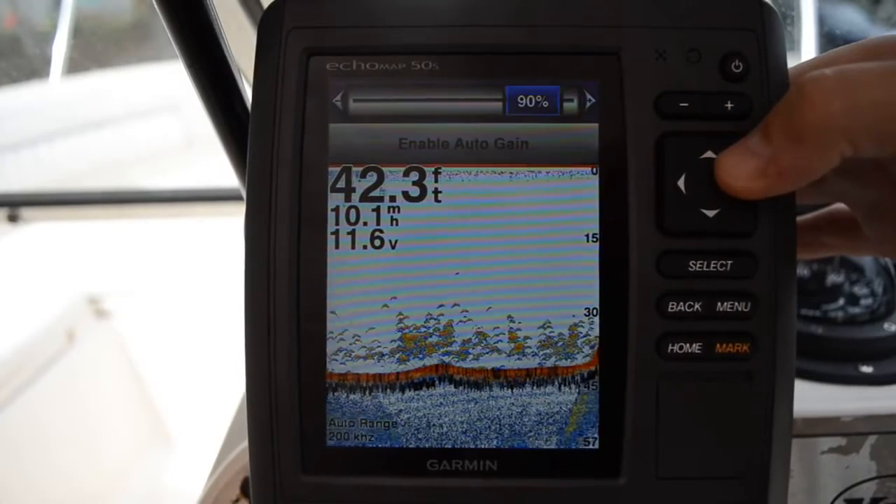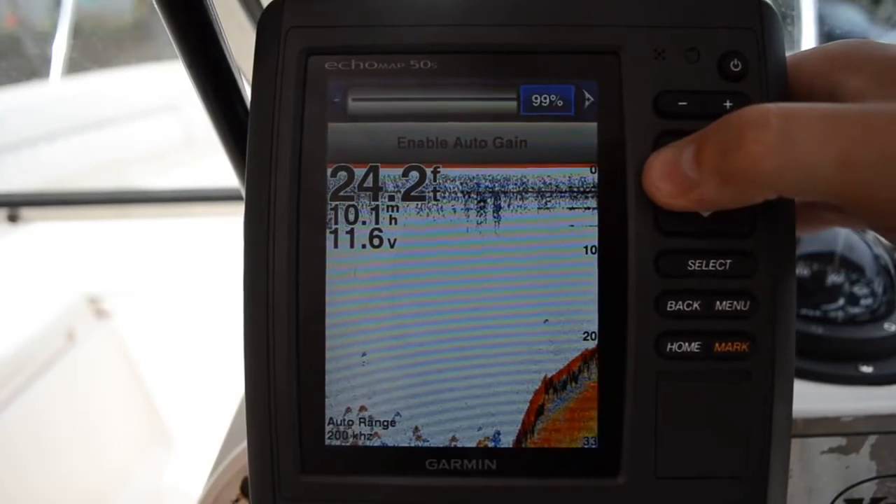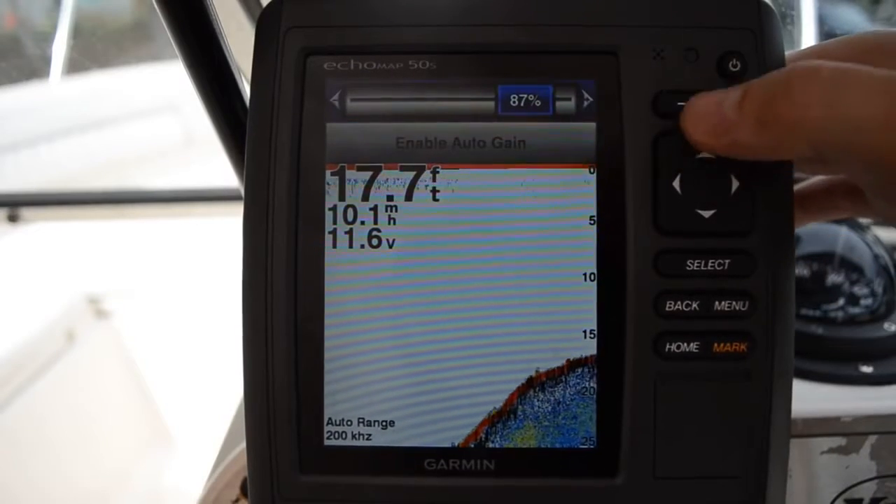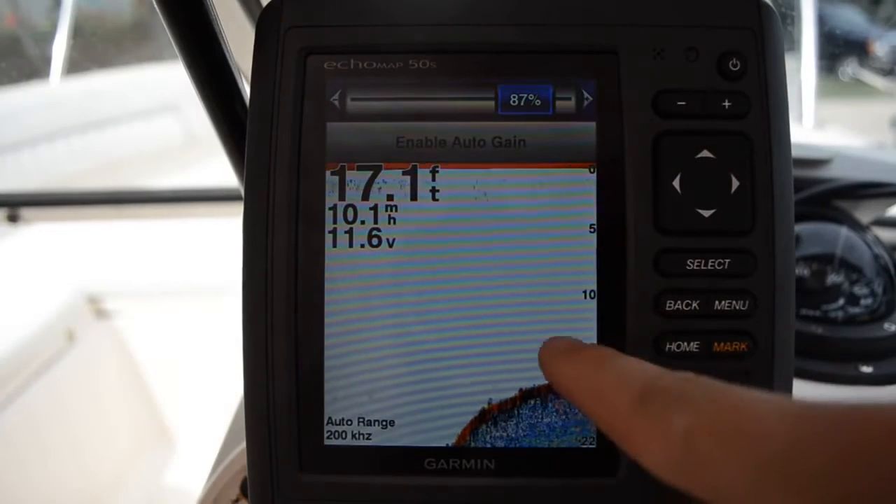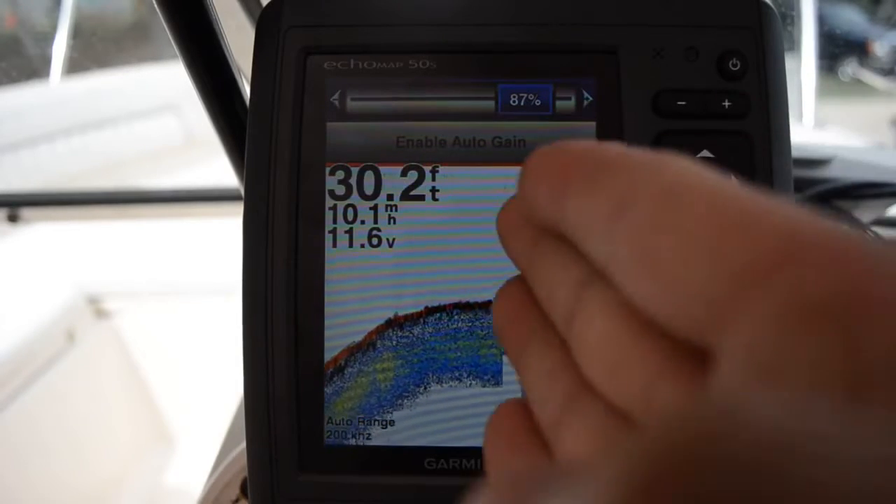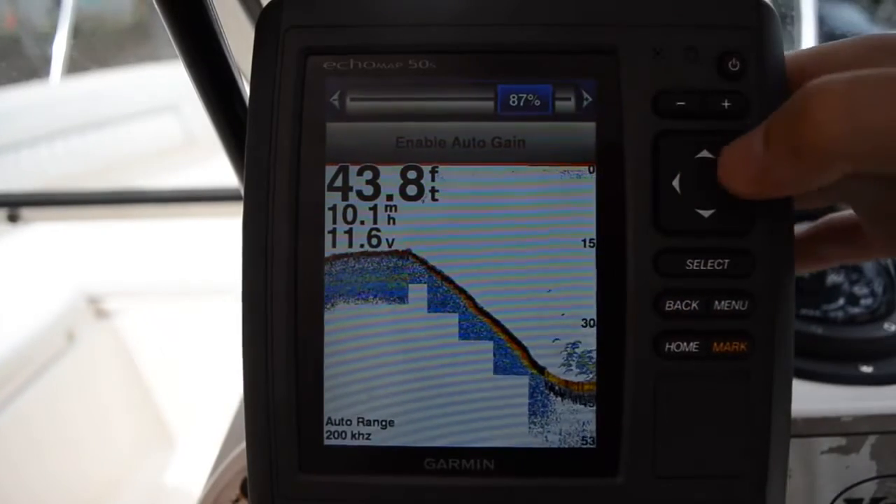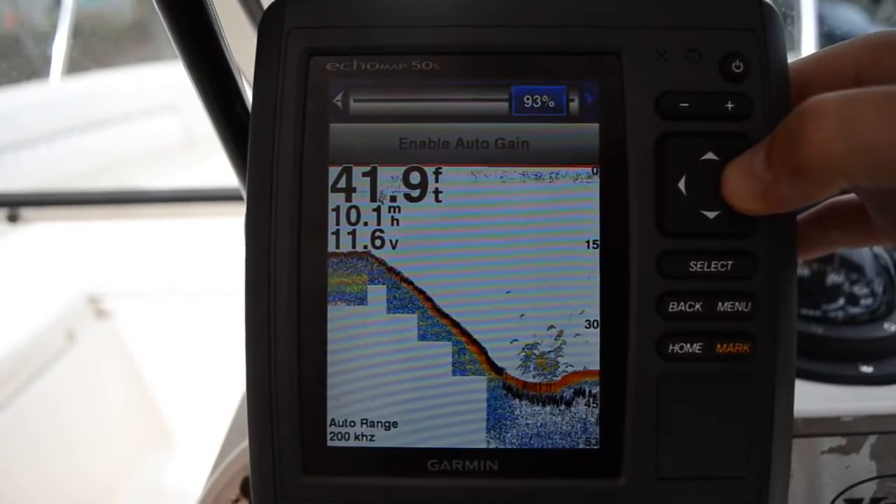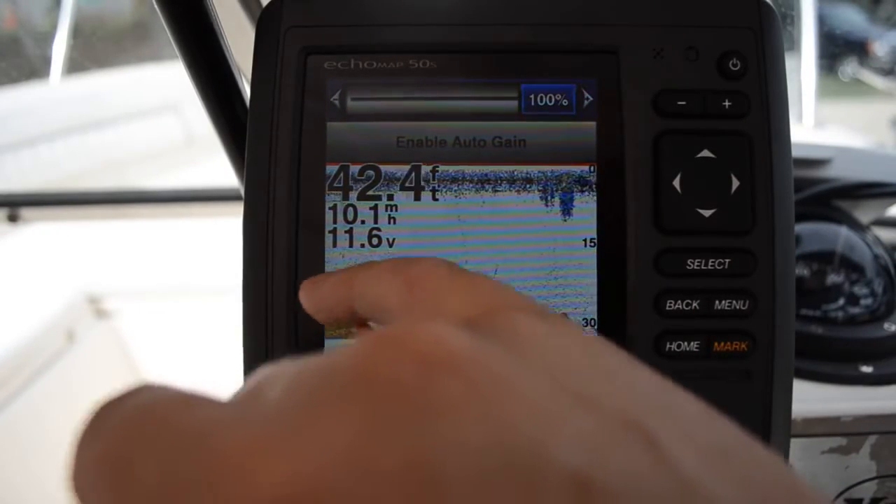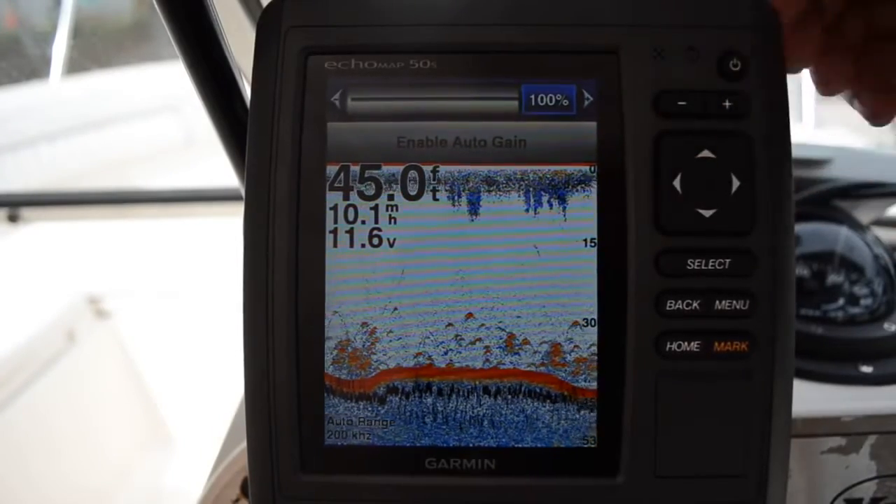One thing that Garmin has, they call it post-processing. In a lot of other units, when I adjust that gain, it's only going to adjust the new window that's coming across. Whereas with these newer units, it stores it so that you can see all the way over here what you were marking back when, not just what's upcoming.